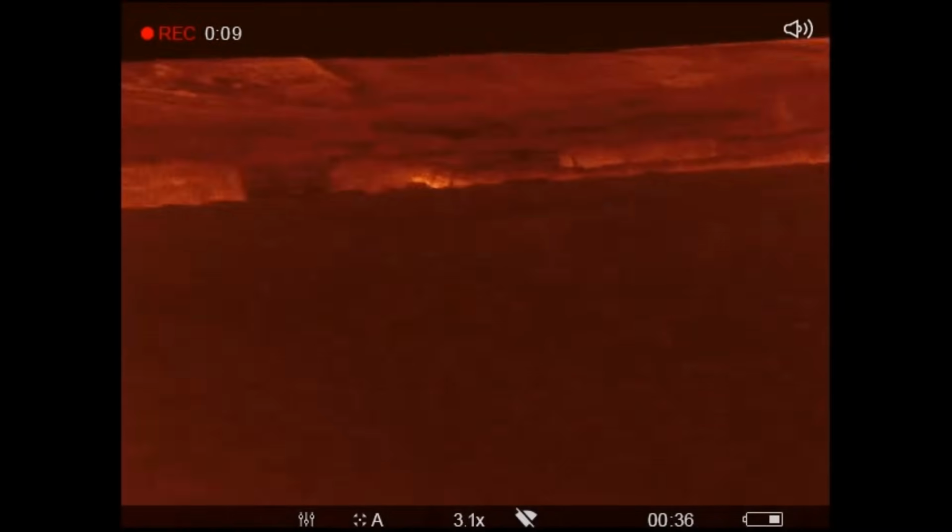Just having one final last scan round, just to see if there's any stragglers, but I think any that were left on here have gone now. So I think that's about it for me. Yep, everything looking pretty clear now.